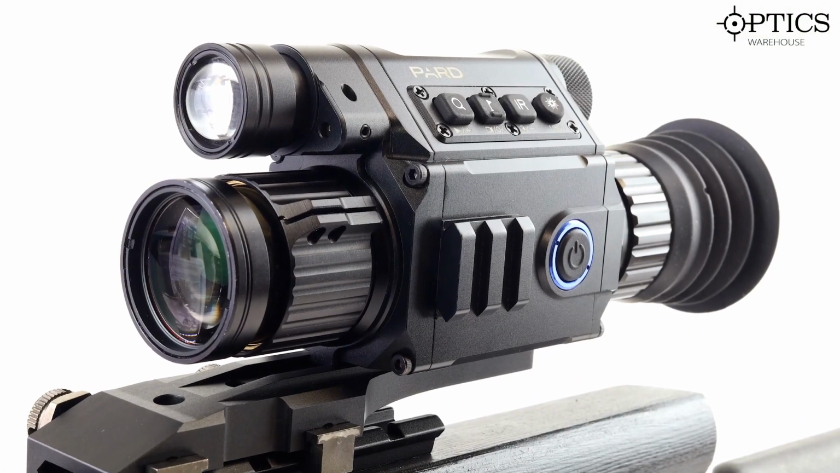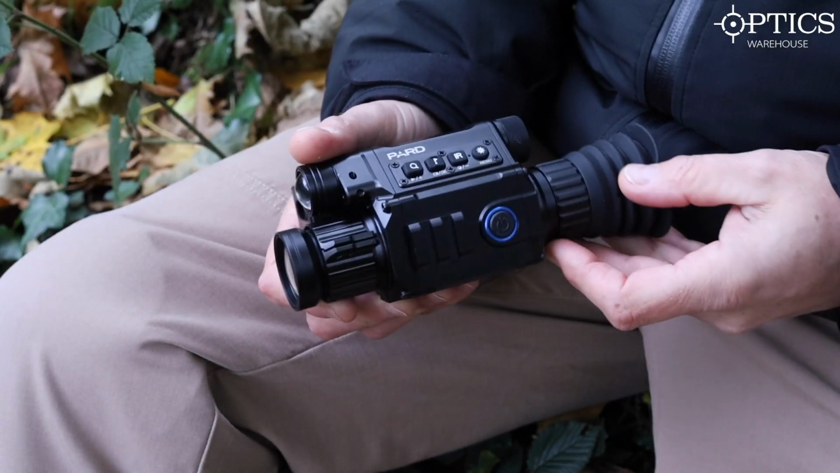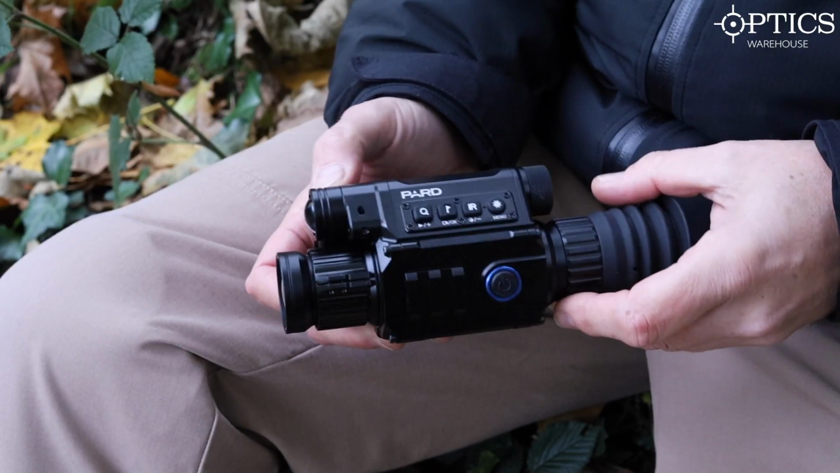Currently about £400 is what you'd pay for this. This is the 008, again by Pod. This is a standalone, so this doesn't actually clip on, but again commercially available, a very good piece of equipment.